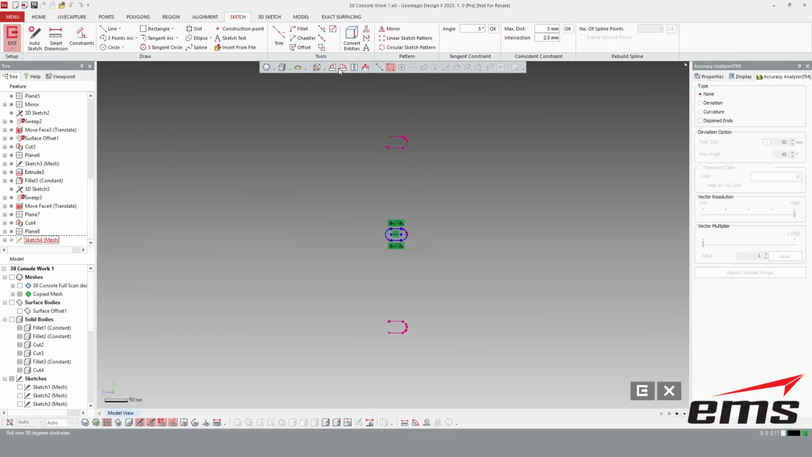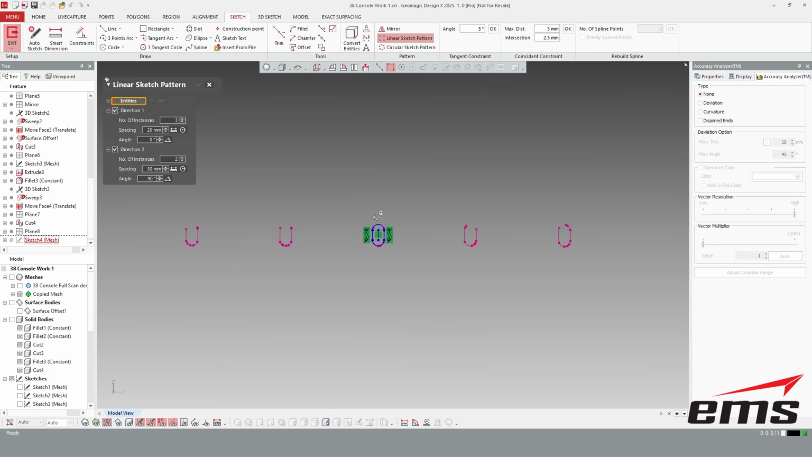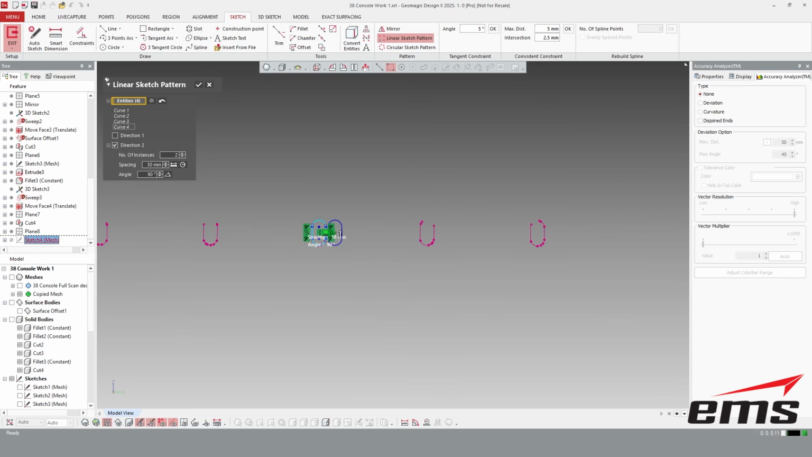Okay, and let's flip it this way so I can see it. So let's do a linear pattern. Pick this guy. Let's just go one direction to start with. And I think that's going to be 3 copies.